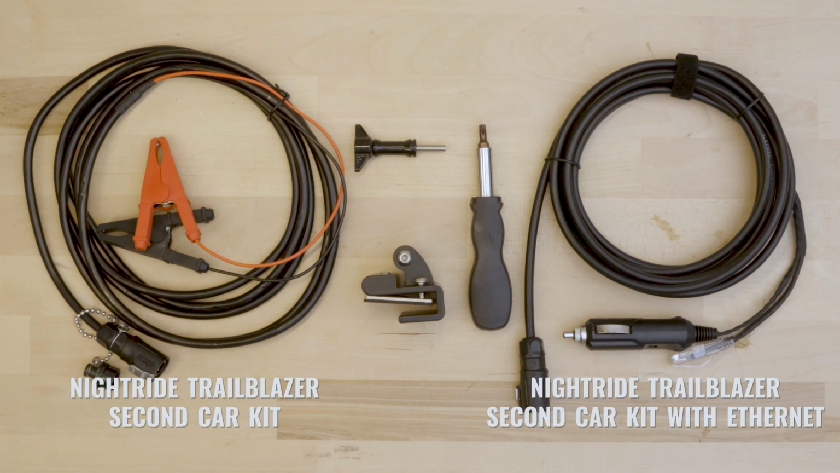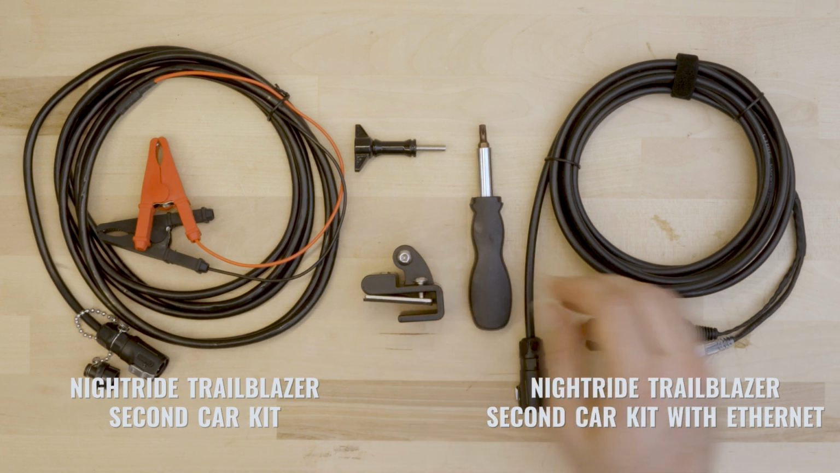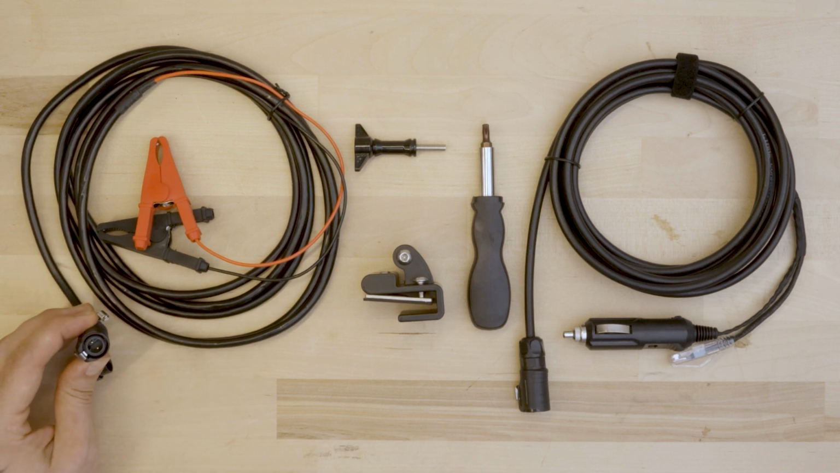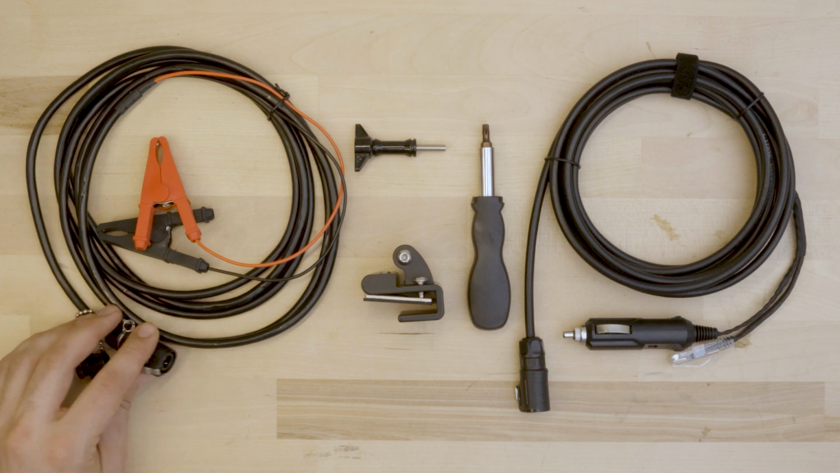The Trailblazer second car kit is for the standard Trailblazer and provides a proprietary hood mount with installation tool and the hardware included, as well as the cable for direct connection under the vehicle battery hood. This sets up a second car, so all you have to do is move the camera itself between vehicles.